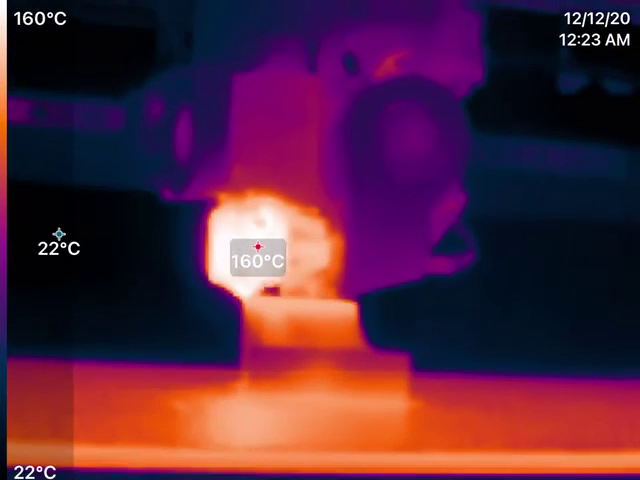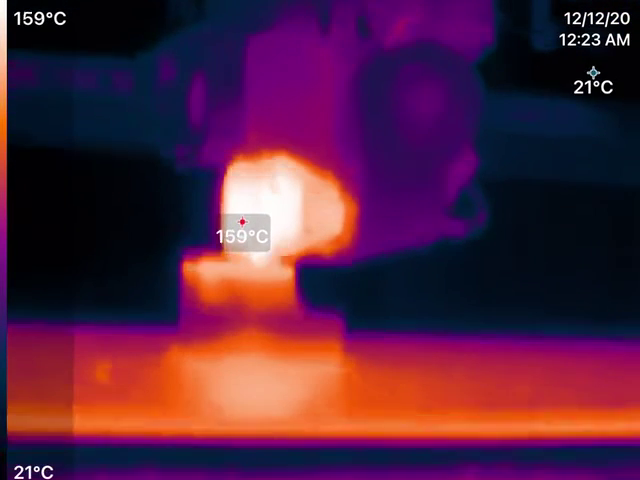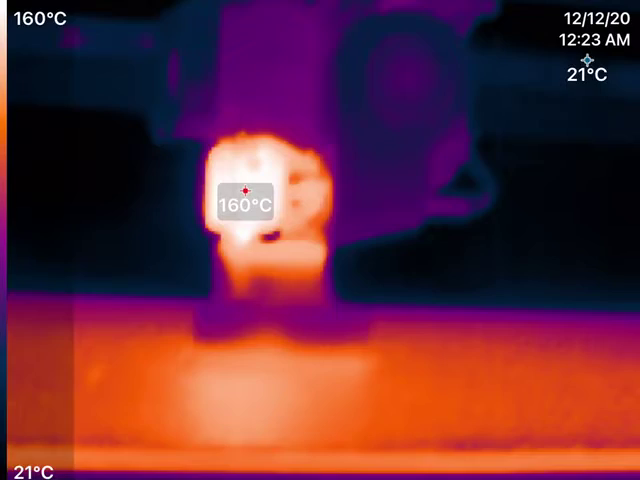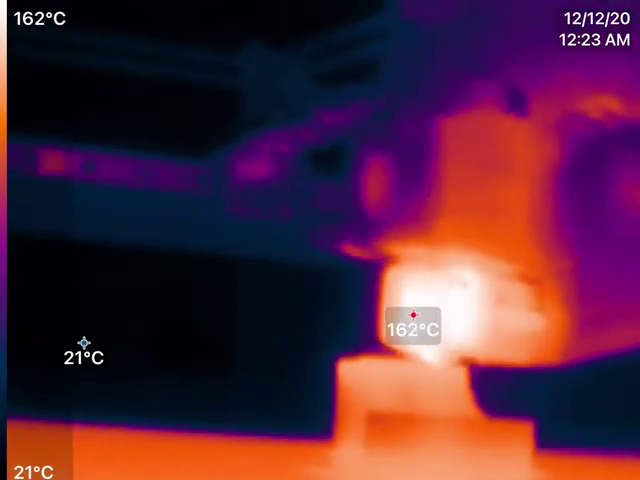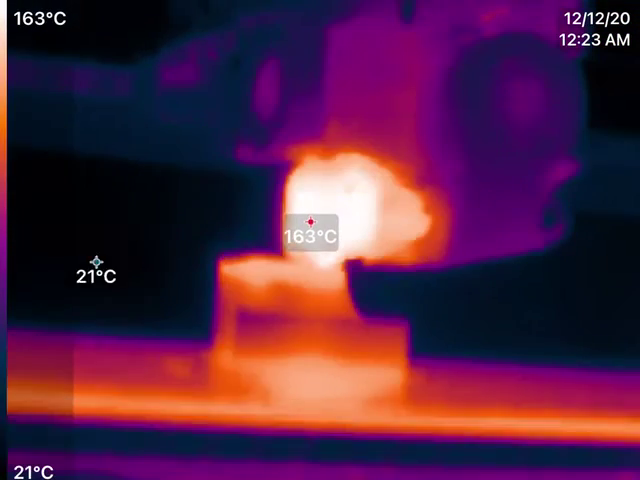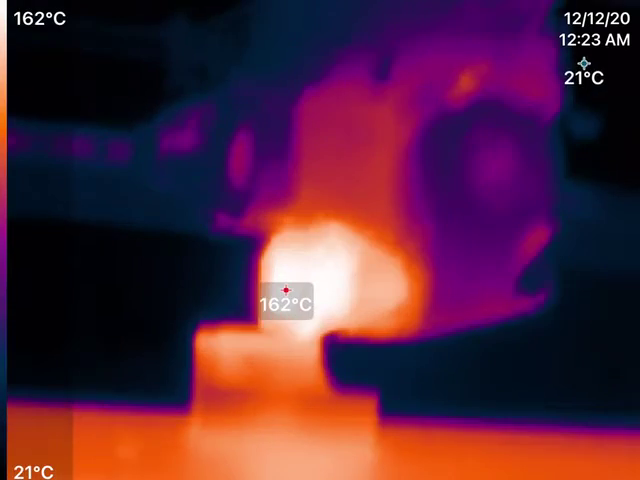Imaging of a carbon-filled PETG component. Core XY. Our large studio printer.